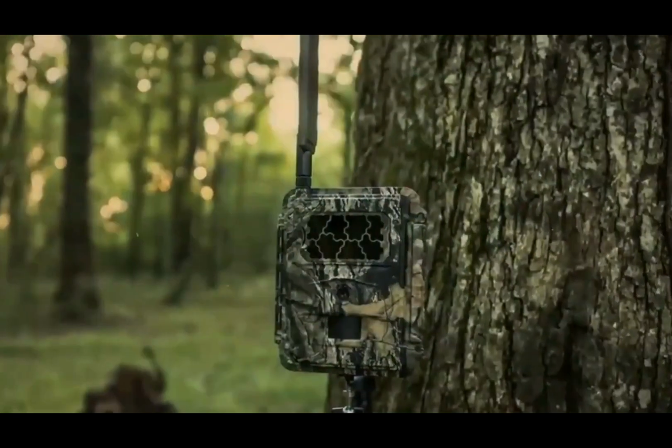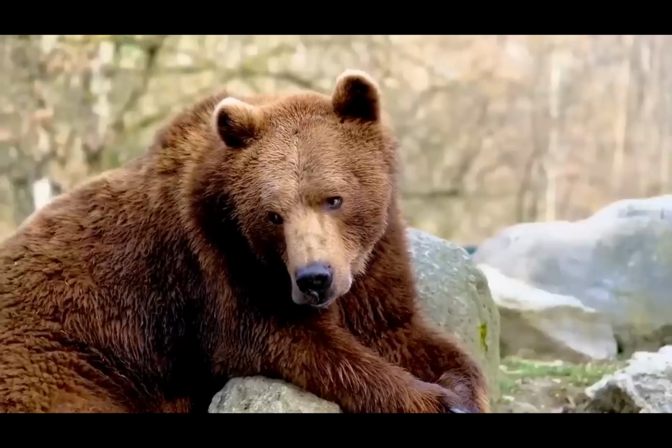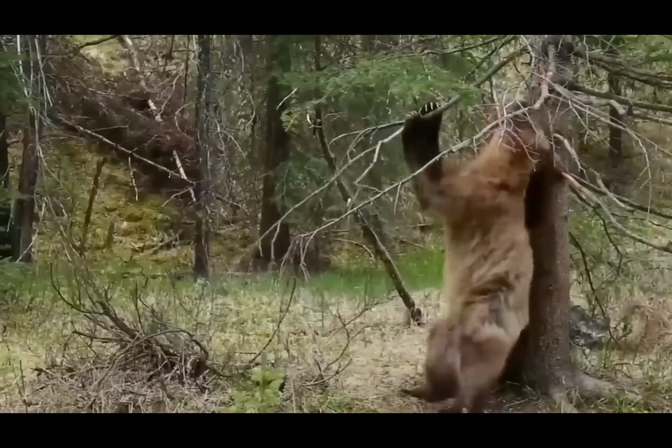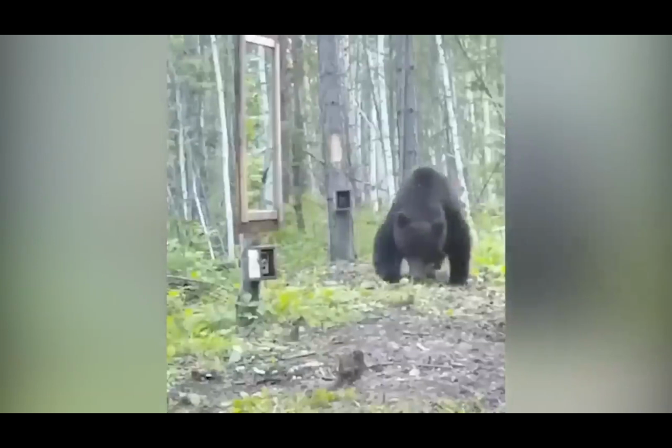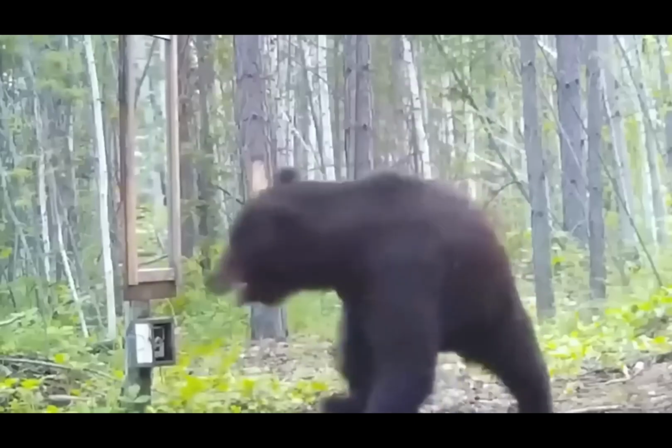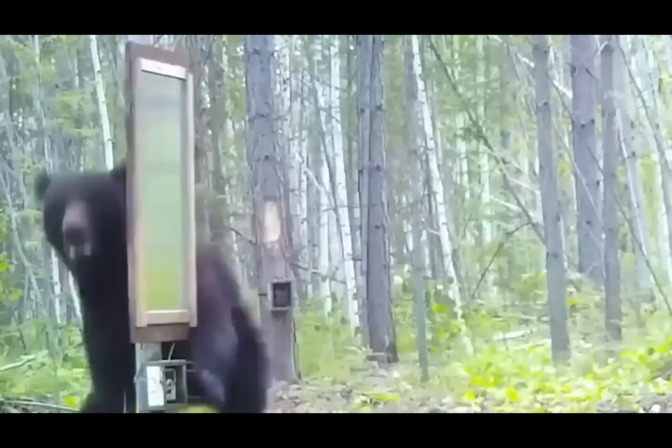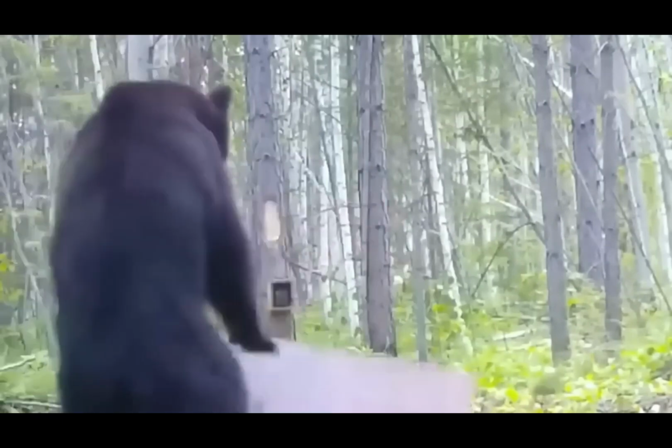While trail cameras usually take pictures of animals when they're doing their normal things like resting, looking for food, and doing their daily tasks, sometimes these cameras capture really strange and funny moments too. Like this bear who was just doing its bear things when suddenly it saw something really strange in front of it. It was its own reflection. Can you imagine? The bear was really surprised and didn't like it at all. It didn't expect to see itself like that, and it got upset, or at least it seemed like it did.